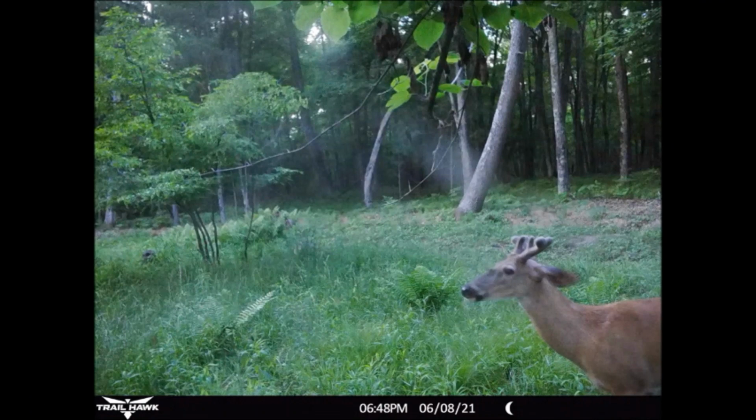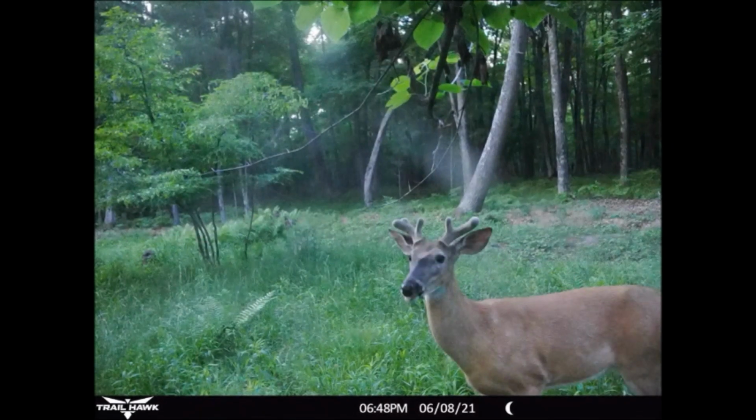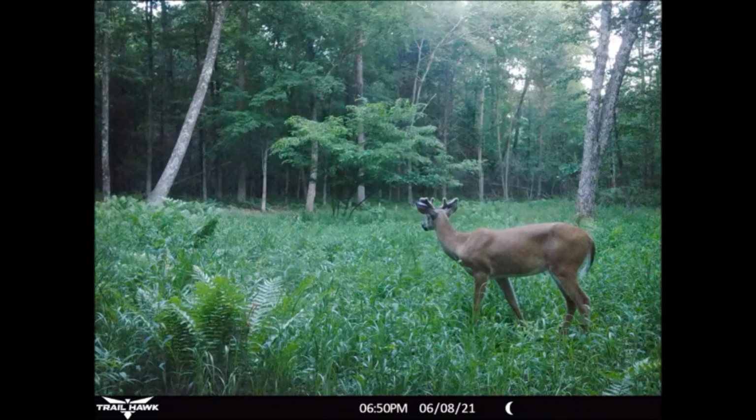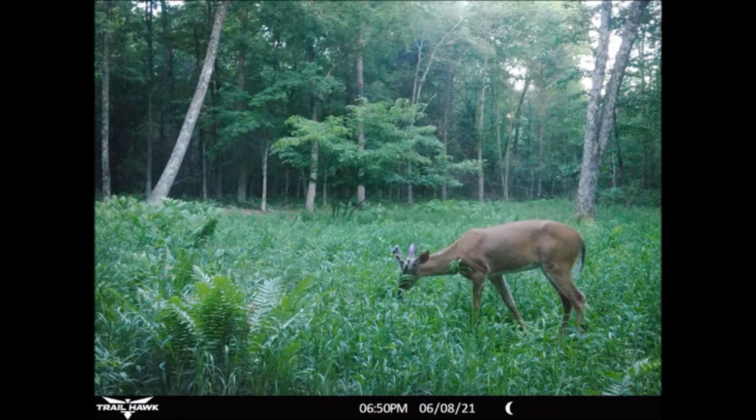Take a look at this 6-pointer. It's only June 8th and his spread is already out to his ears. I think he's got the making of a really nice, thick-racked 8 or 10-pointer.